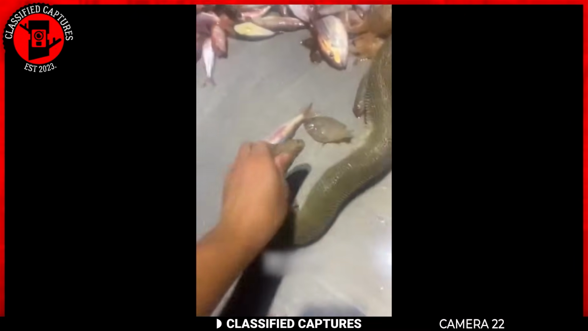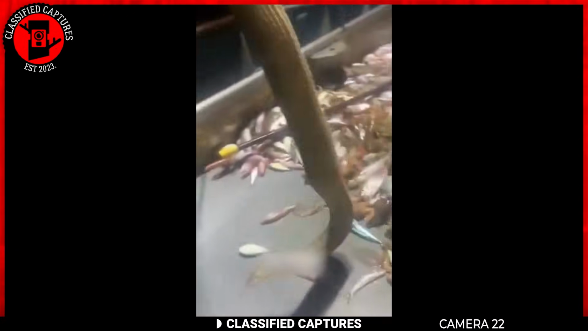What kind of snake is this? That be a little poisonous. It's poisonous?